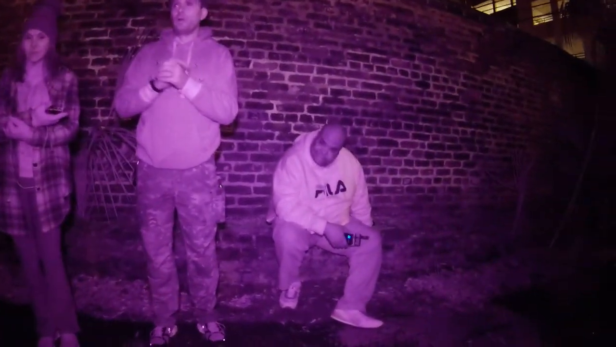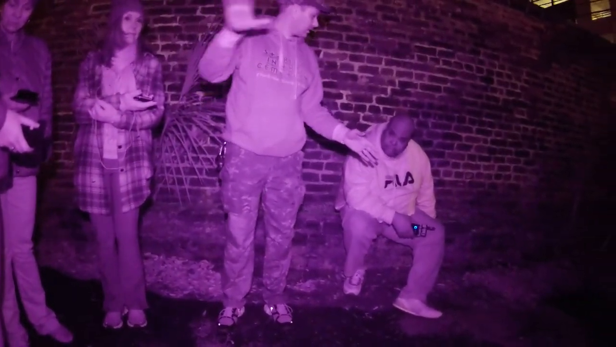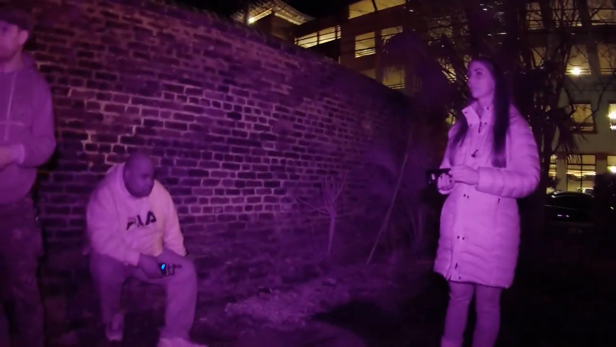Everybody else, let's spread out. We are going to stay within the confines of this. Other tours will be passing through here. If you want to chill here and just get some nice footage, nice slow motion, you could do that. I'm perfectly good with that. But yeah, let's spread out. Let's have some fun. Let's do this.